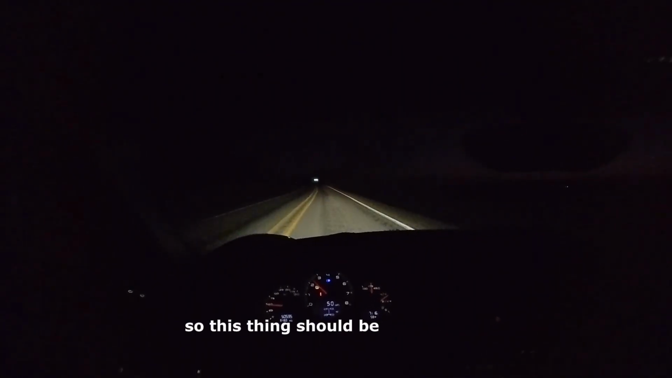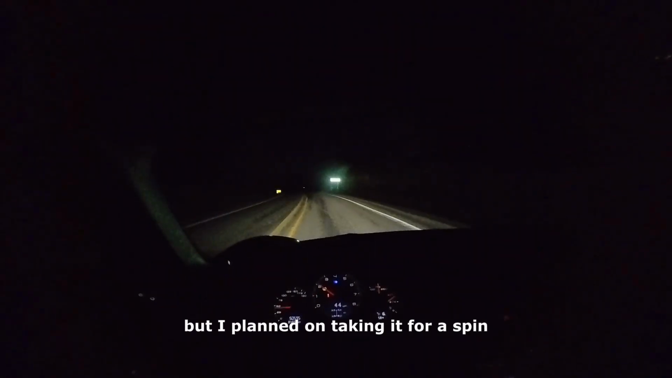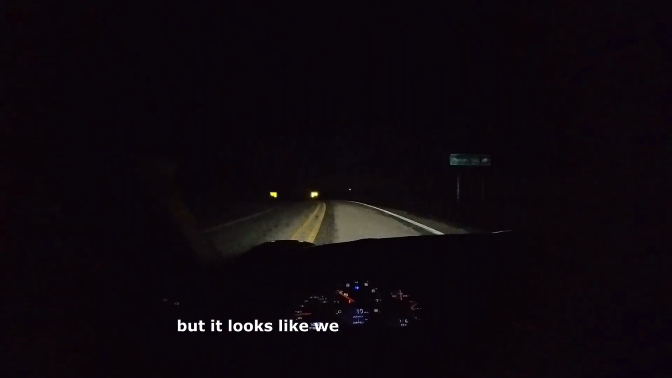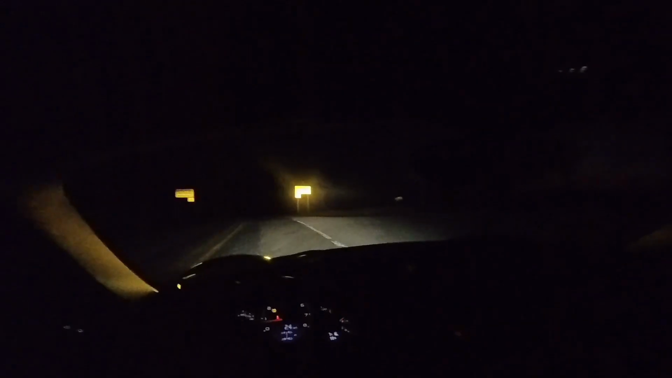So this thing should be quite a hoot, but I planned on taking it for a spin, but it looks like we really need to put air in the tires. So let's go ahead and head back.